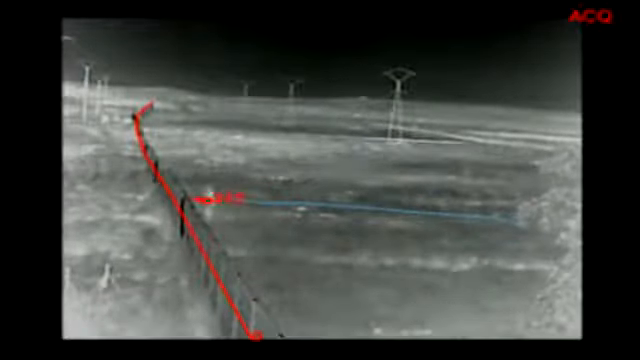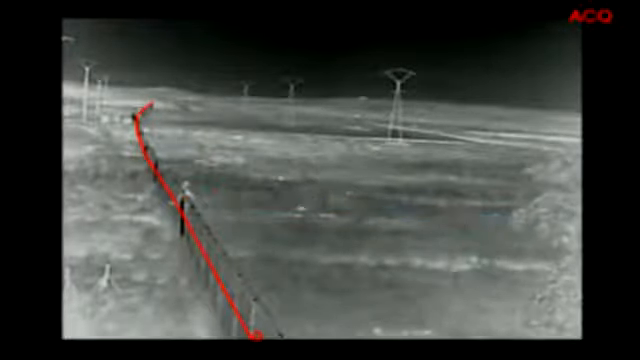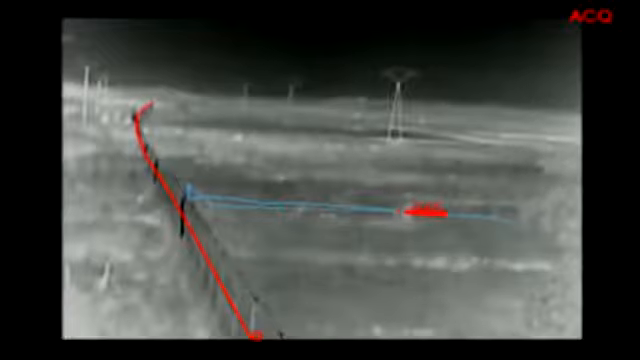So the initial investment was not so high, and additionally we have some operational cost saves, such as consumption of energy because of the lights that we will need for conventional cameras by night, and also because we will need less security people on site, because of the excellent results that we are having with the analytics of the data of FLIR.